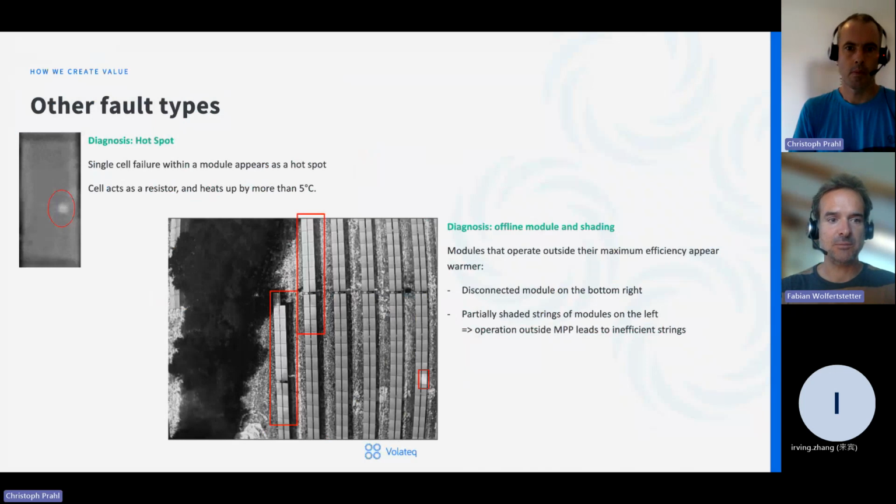On the left, on the top here, you can see a hotspot, which is basically the most known error type. So one cell within the module is heated. It has a higher temperature because it has a failure. That's a clear indicator usually. So we can detect that automatically and then categorize this error as a hotspot error. And on the bottom right of the image, you can see a module that has obviously not been connected within the string.